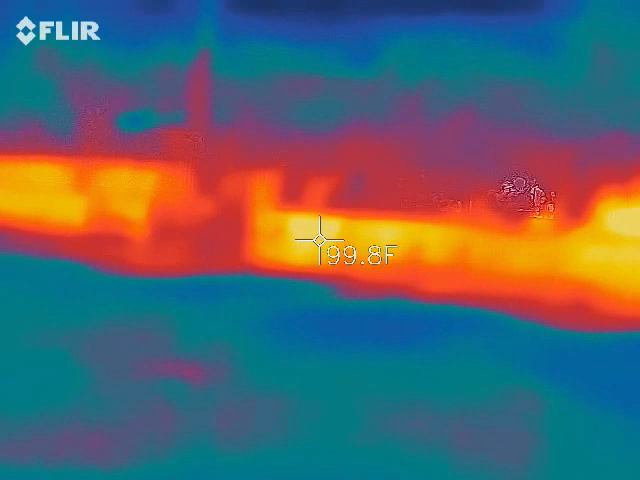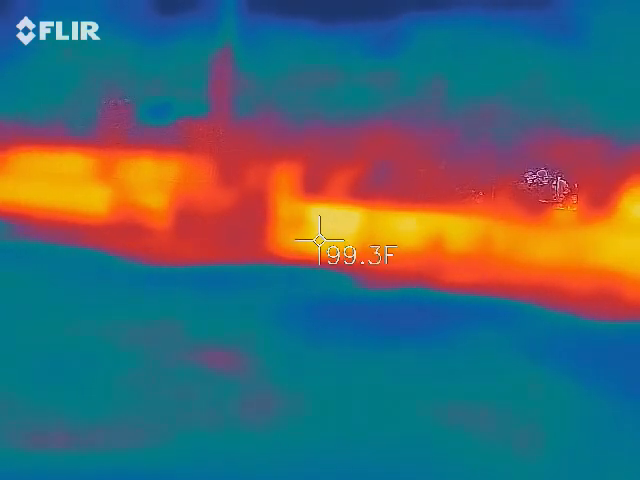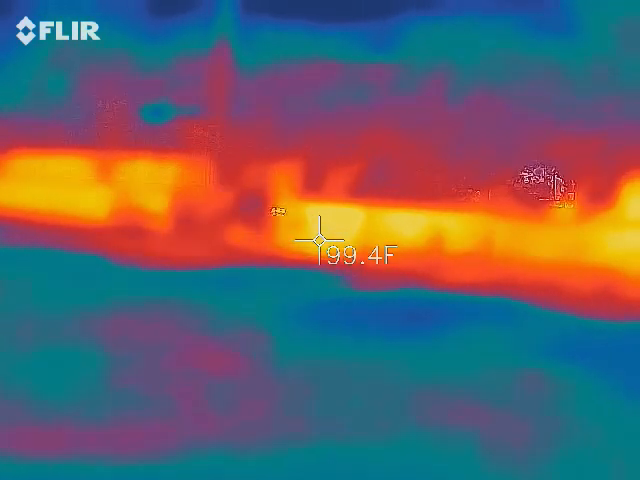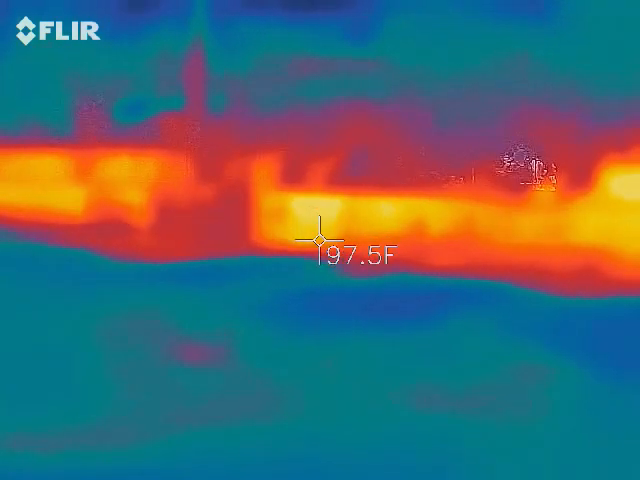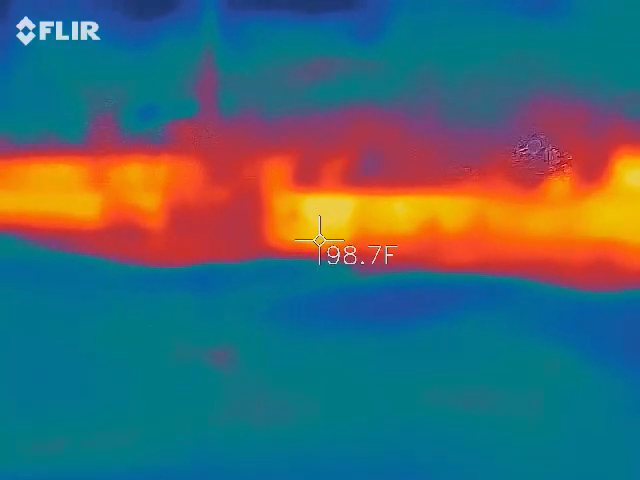What? They say the same thing. There's no way that's the same. That says 100 degrees on the wall. No way. No way. Does that make sense now? Burn your hand. All right.